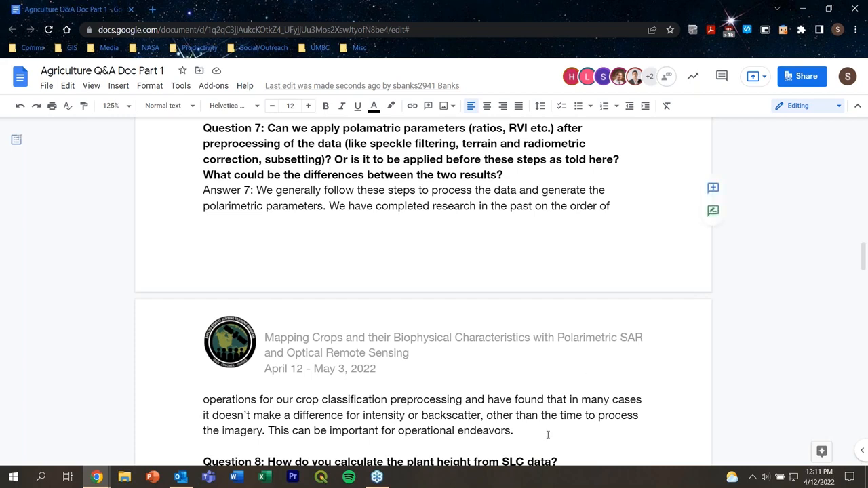Okay, so that's me again, that's Laura. So we generally follow these steps that we presented here to process the data and generate these intensity-derived parameters. We've completed research in the past for order of operations of pre-processing, particularly just for generating intensity or backscatter. This was for our crop classification pre-processing. So we've found that in many cases, it doesn't really make a difference in terms of the order of operations for the generation of the actual intensity or backscatter, other than we've noticed there's actually a time difference in terms of when each option is in the order.